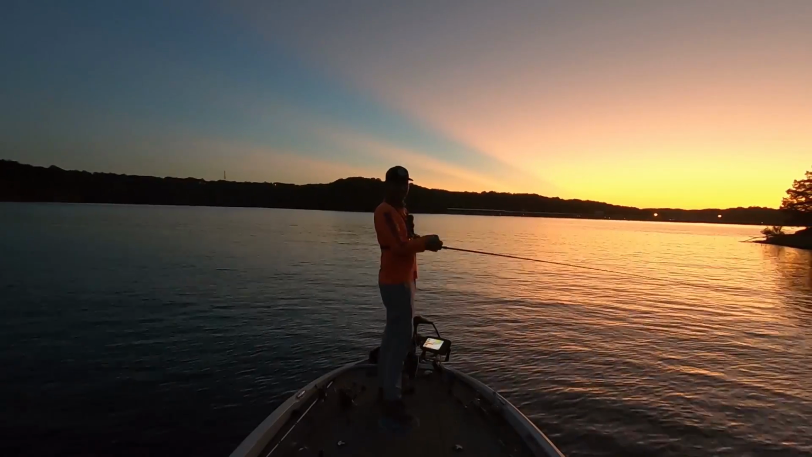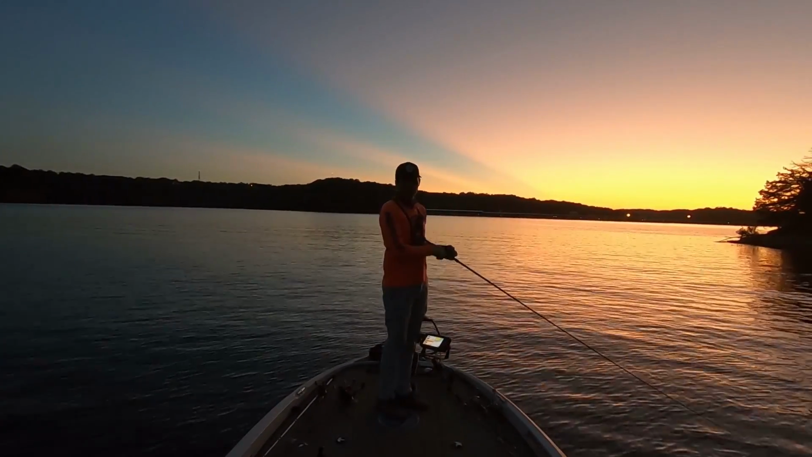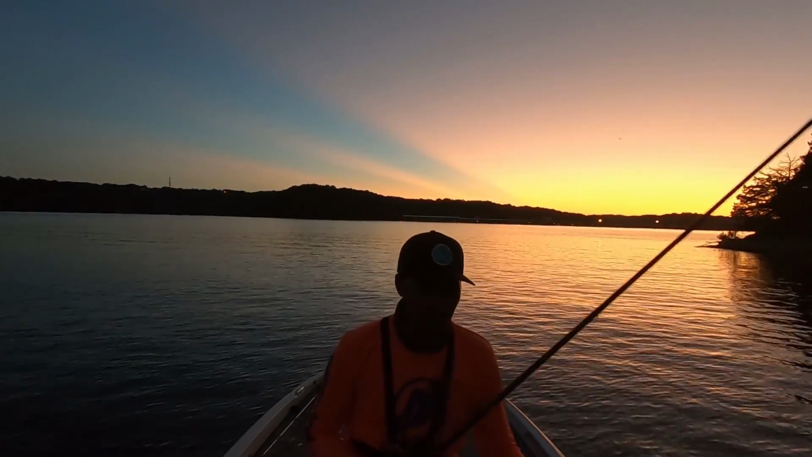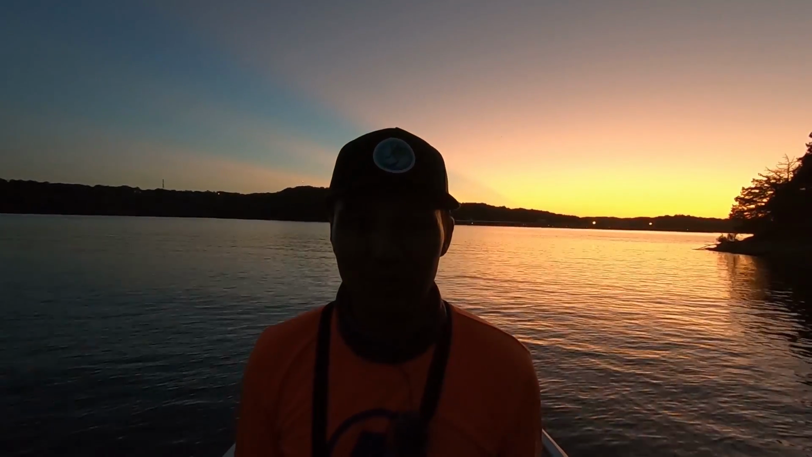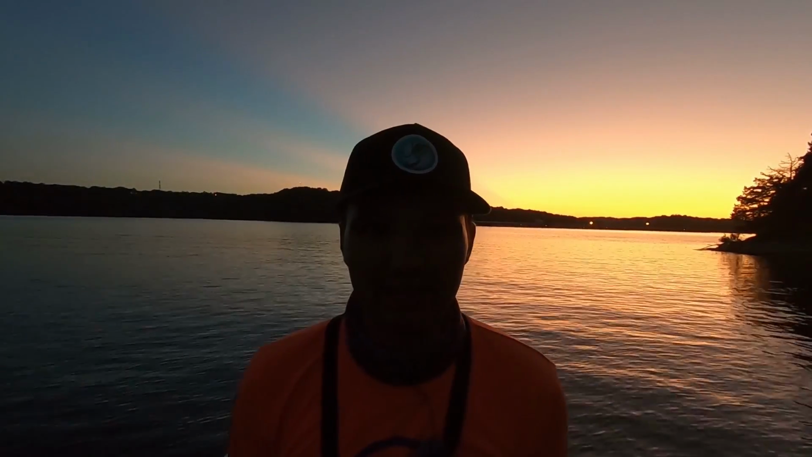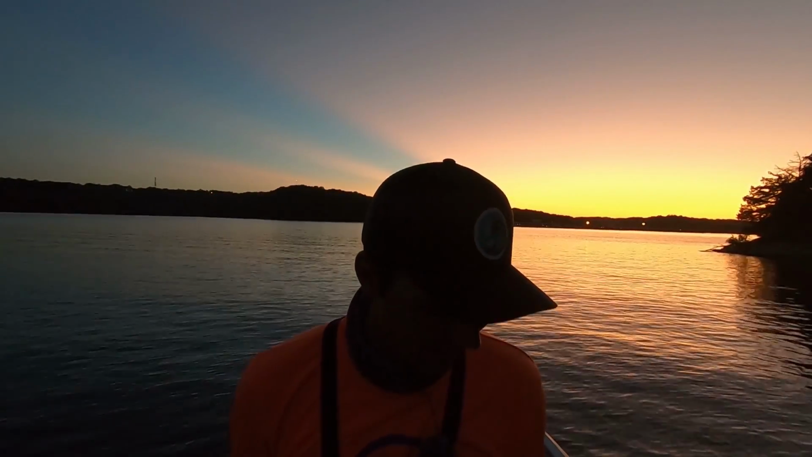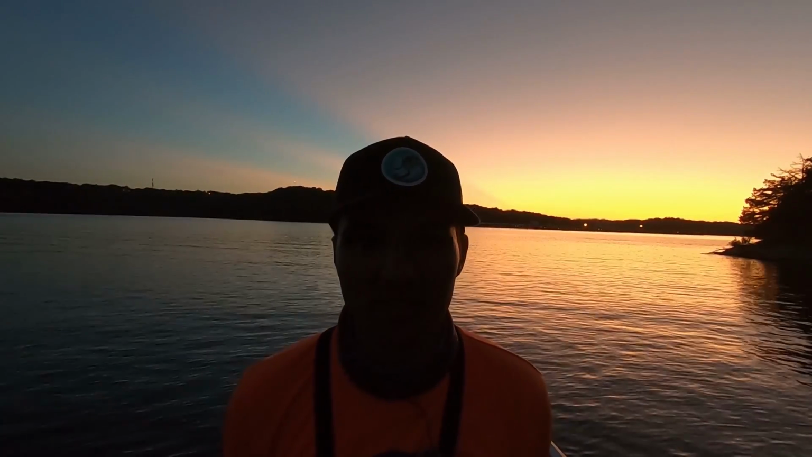And guys, that is it. Time is up. I'm sure you can barely see me right now, but I didn't manage to catch a limit of fish. Only managed to get 3 fish in the boat. Got that 1 keeper spotted bass, a couple of those smaller largemouth, and I actually missed several fish. I probably missed 7 or 8 fish.